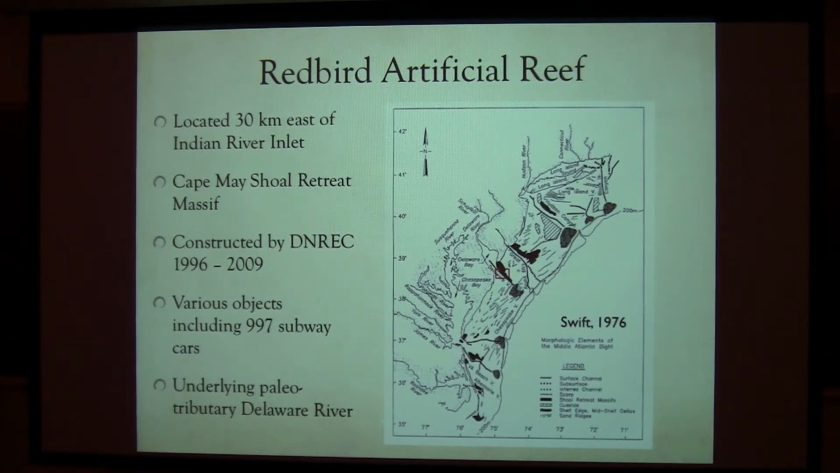The exciting thing for us as a natural laboratory is they've been depositing reef artifacts there, not just at one time, but over a period of time from '96 into 2009, including ships, barges, some tugboats, military track vehicles, tires, and almost 1,000 subway cars.